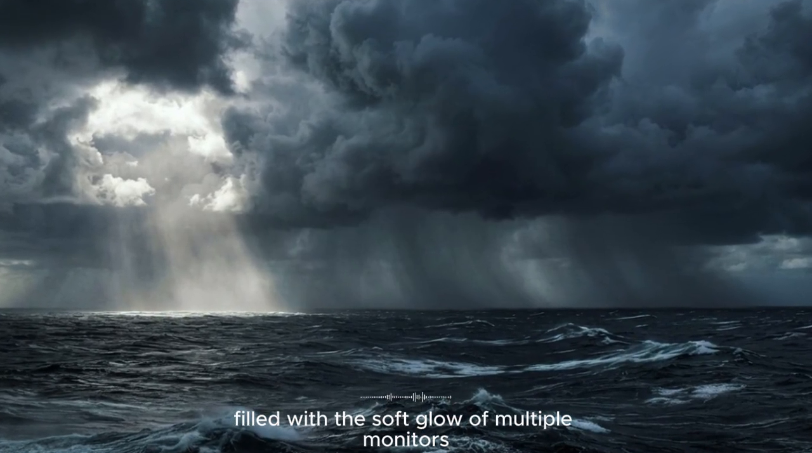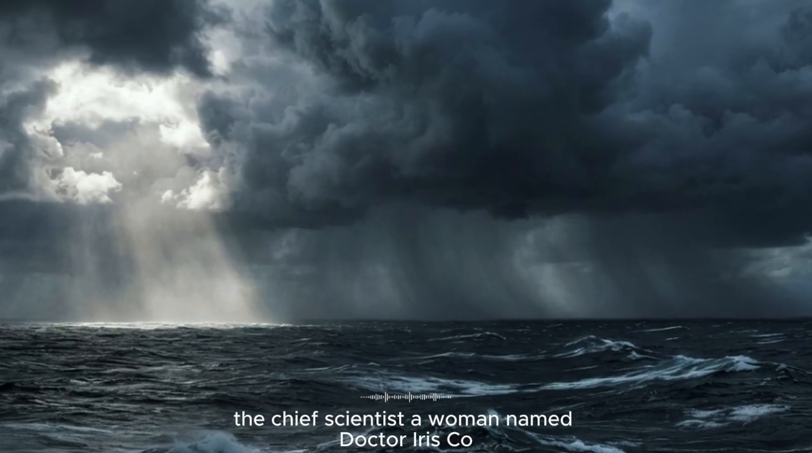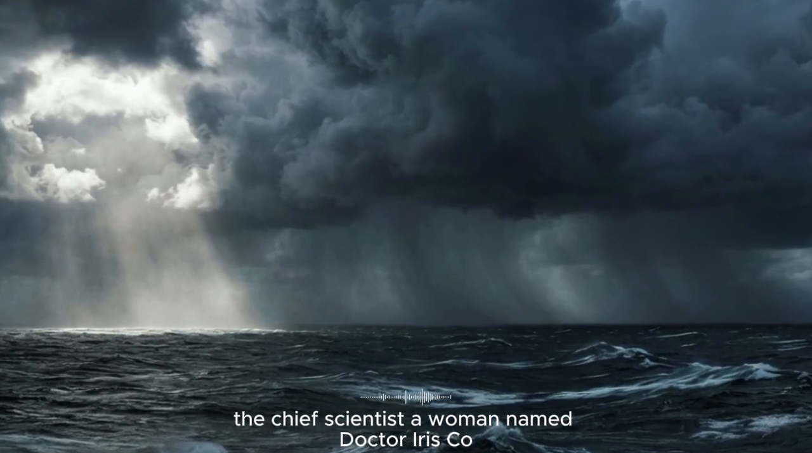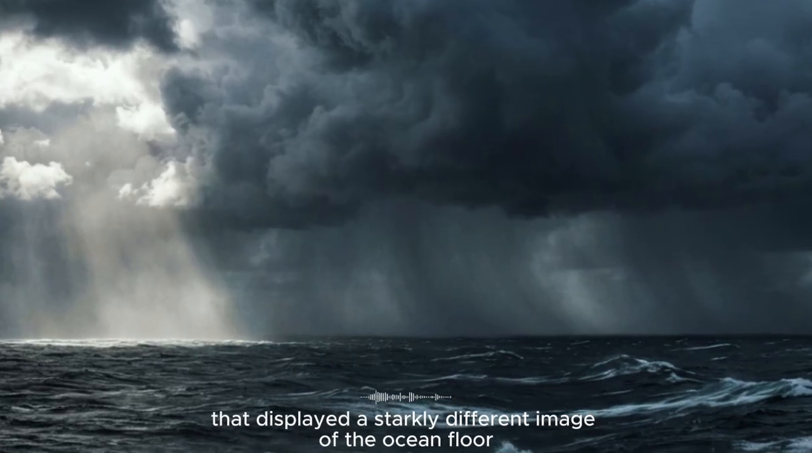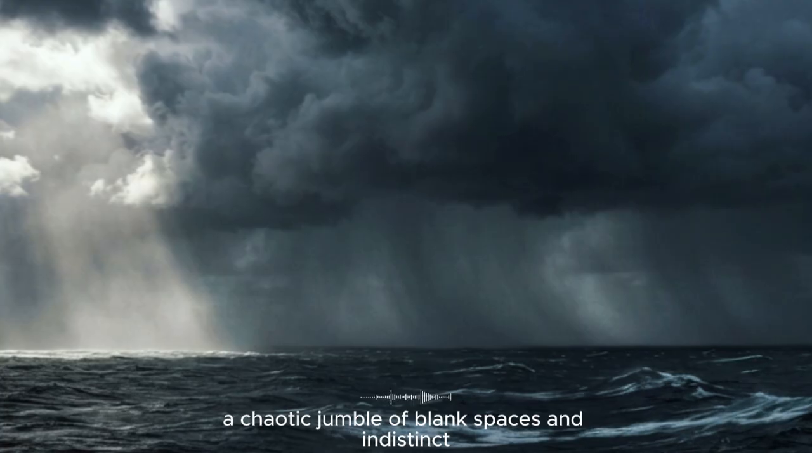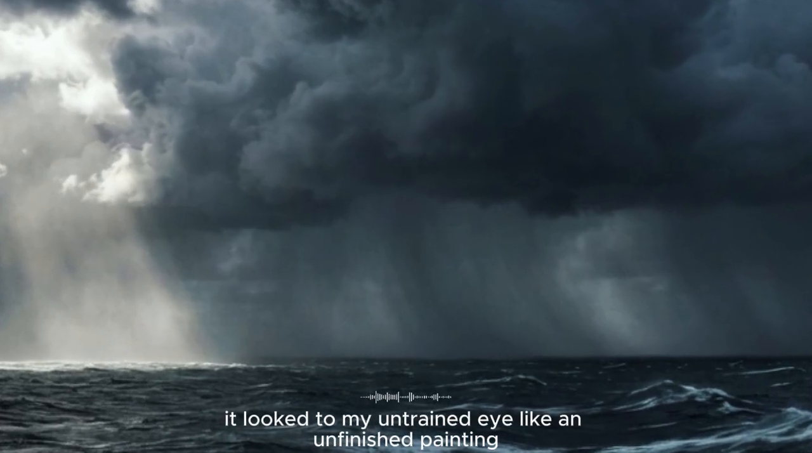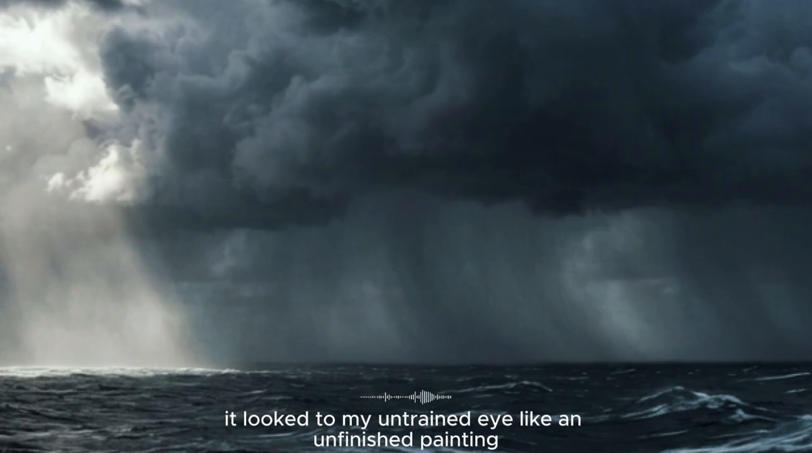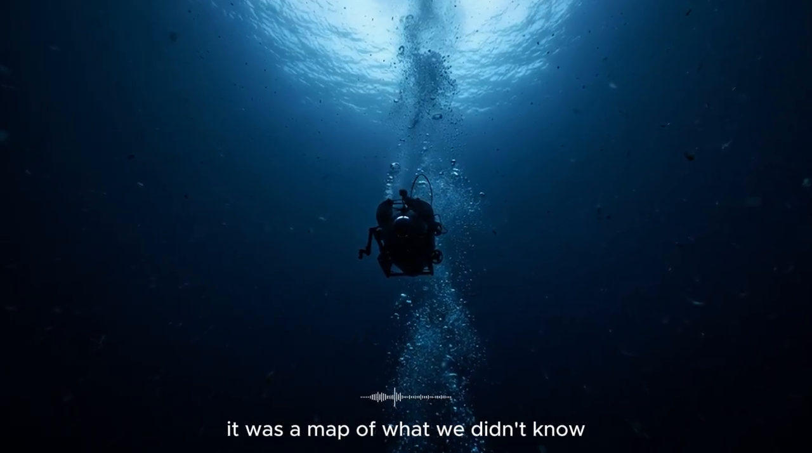The first morning, I was called into the map room, a small, windowless space filled with the soft glow of multiple monitors and the quiet hum of powerful computers. The chief scientist, a woman named Dr. Iris Coe, was hunched over a keyboard, her eyes fixed on a screen that displayed a starkly different image of the ocean floor. It was a patchwork of data, a chaotic jumble of blank spaces and indistinct, blurry shapes. It looked, to my untrained eye, like an unfinished painting, a sketch that had been abandoned before the details were filled in. It was a map of what we didn't know.